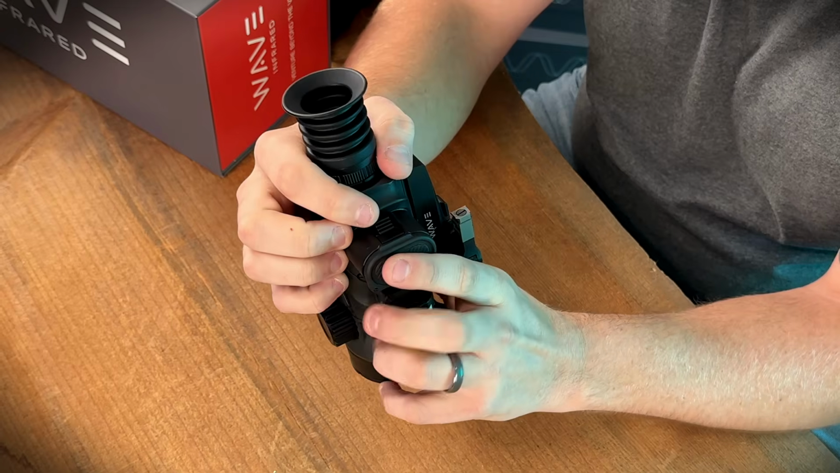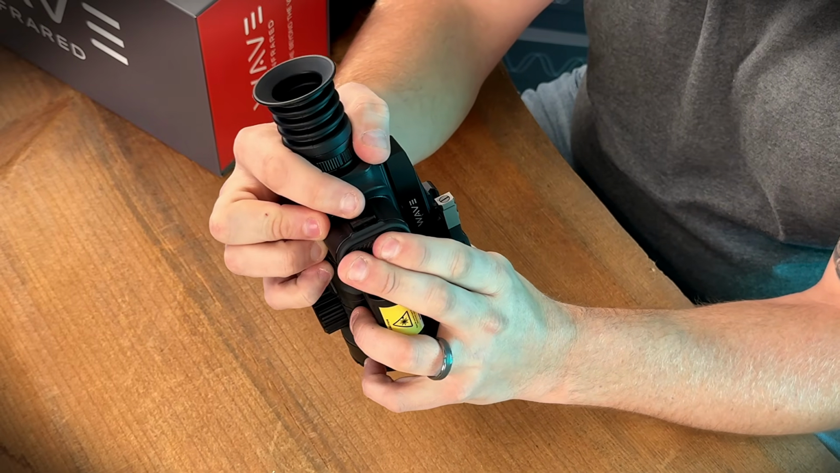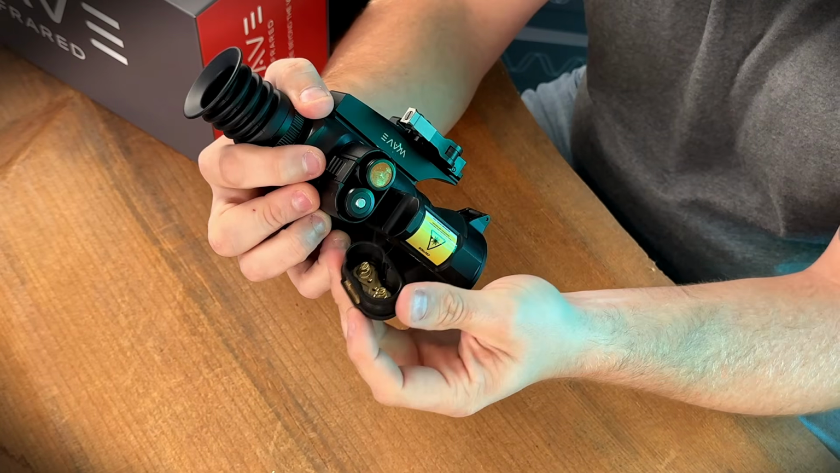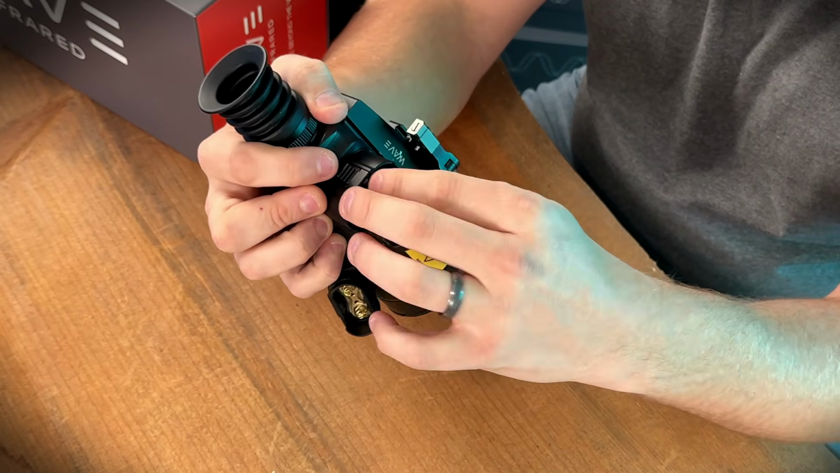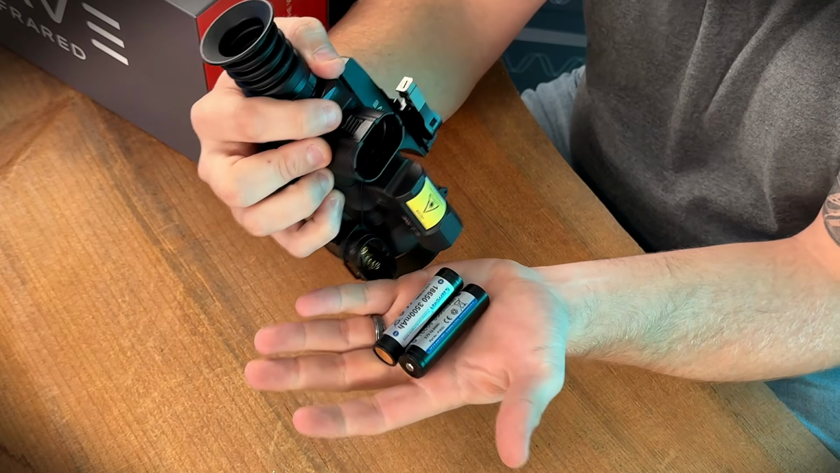The design of this scope is that you push a little bit of pressure down on this cap, then you can release that little battery door, and then the spring tension on the batteries automatically pushes the cap off for you, and then you've got two Keeppower 18650 batteries in this guy. Now, I like that Wave went with the Keeppower 18650s. I think they're really, really great batteries. These are protected, so they're not going to catch on fire on you.